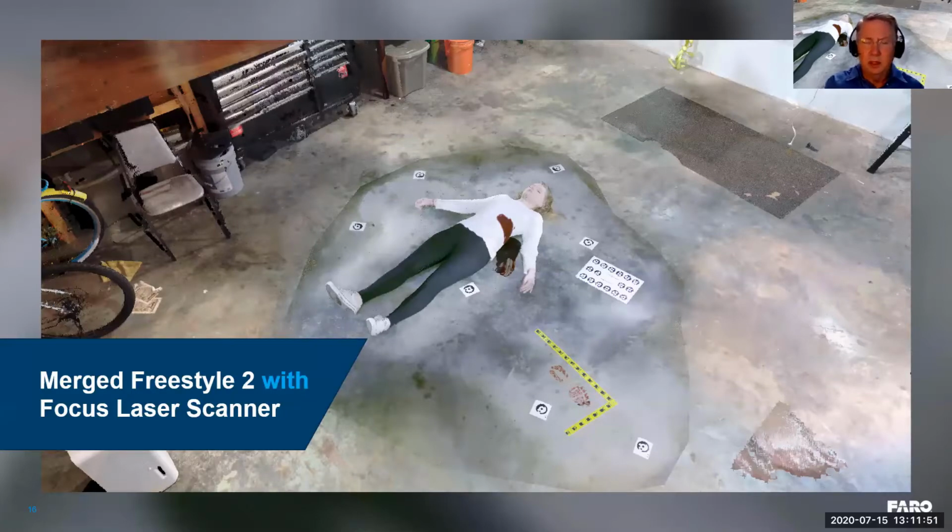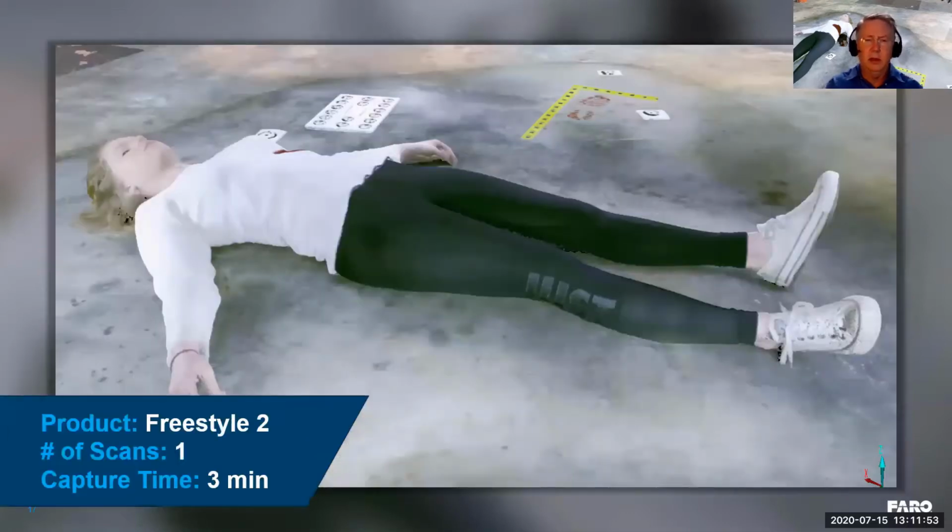And plus, because we've captured the entire body in one scan, you don't have to do individual registration scan to scan. I think this is a really important feature.